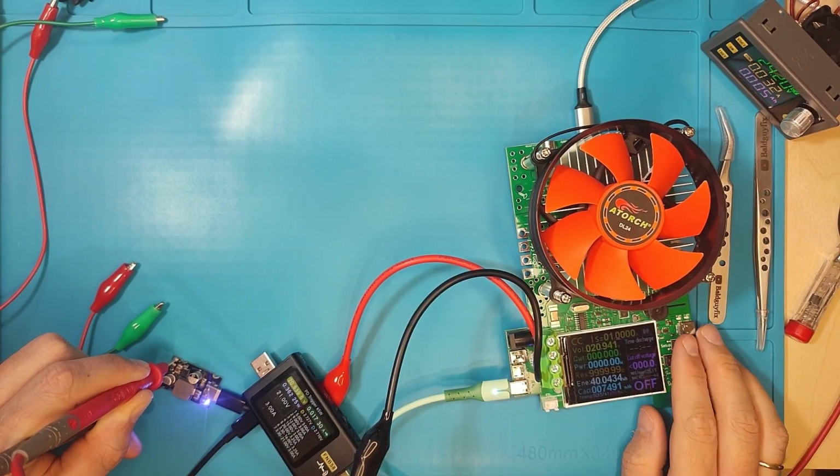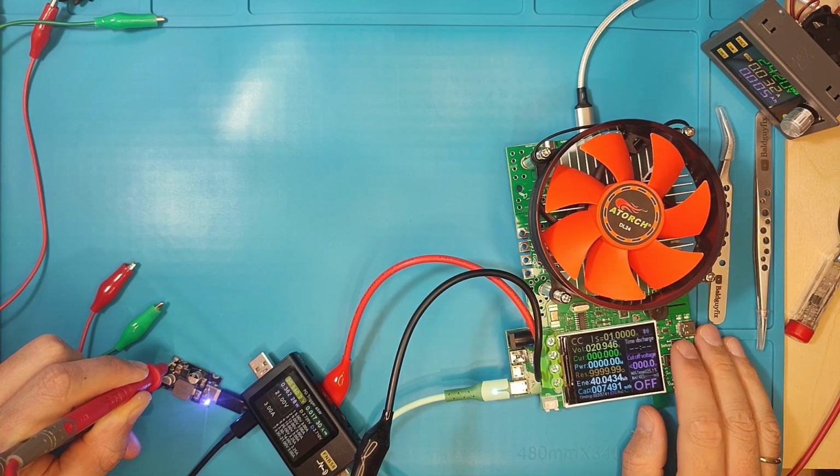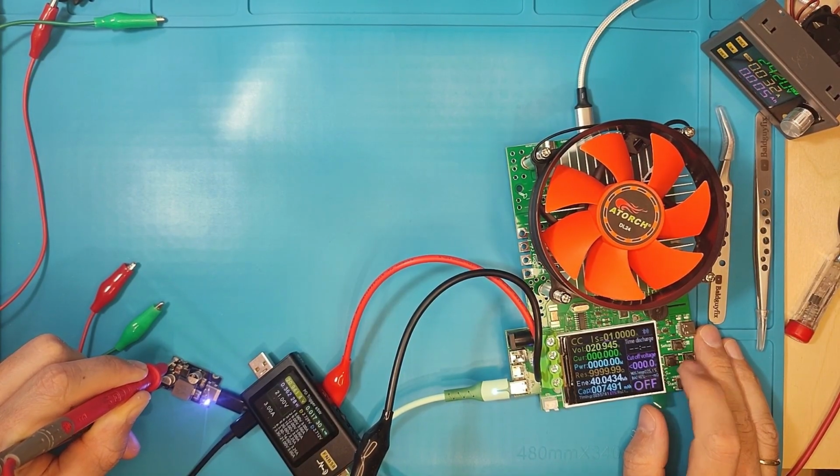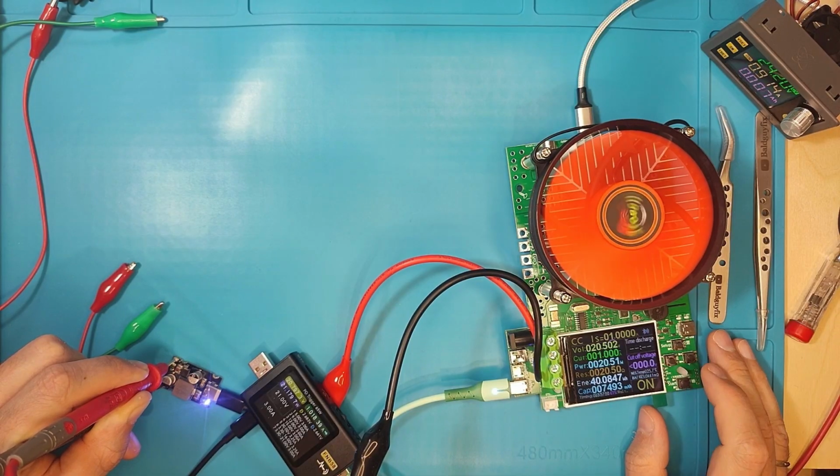Let's use our load and see what it can deliver right now. So we are at 1 amp. Let's press on, and right now we are at 20 watts.